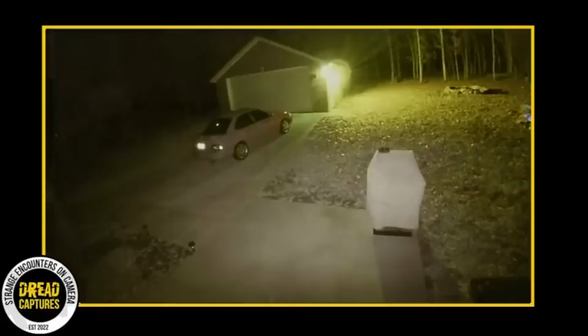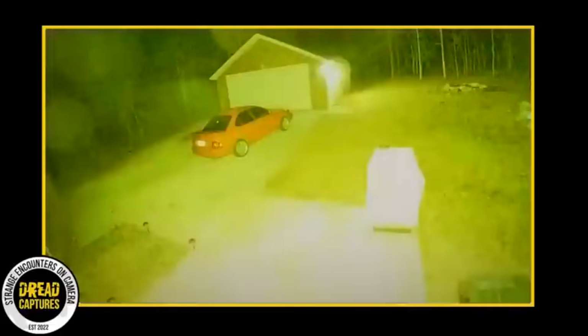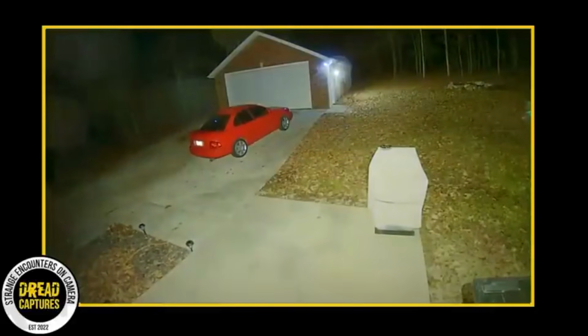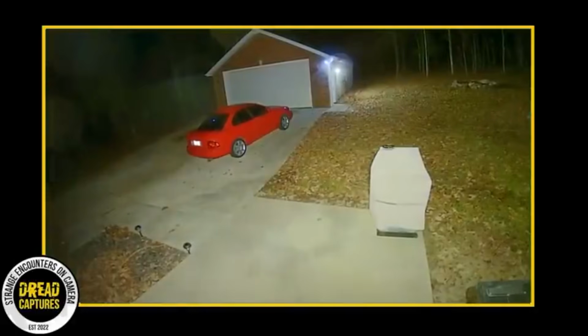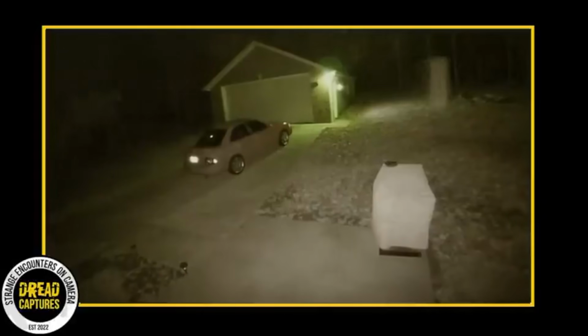Tammy Jackson is yet another homeowner who's had an unusual experience captured by her home security system. She has a Ring camera positioned in her backyard, and if you're not familiar with how these cameras work, they only start recording when they detect some kind of movement. So, something specific has to set it off.